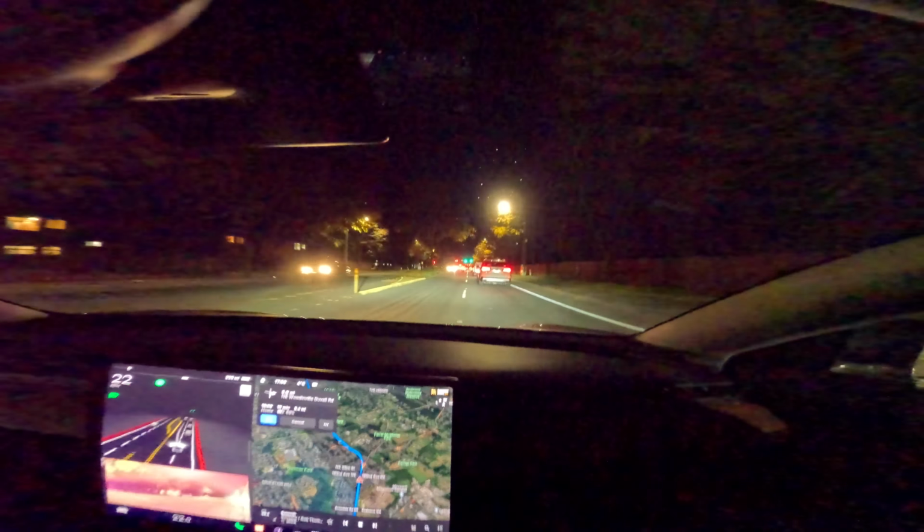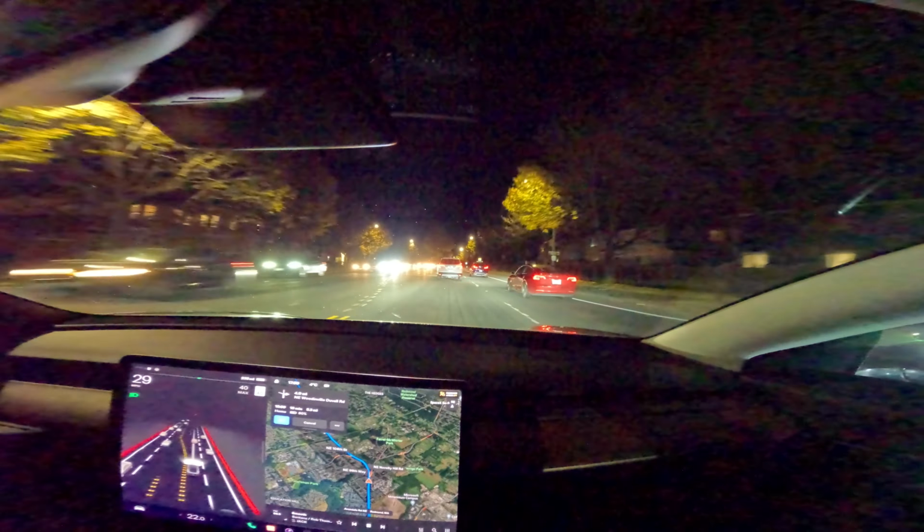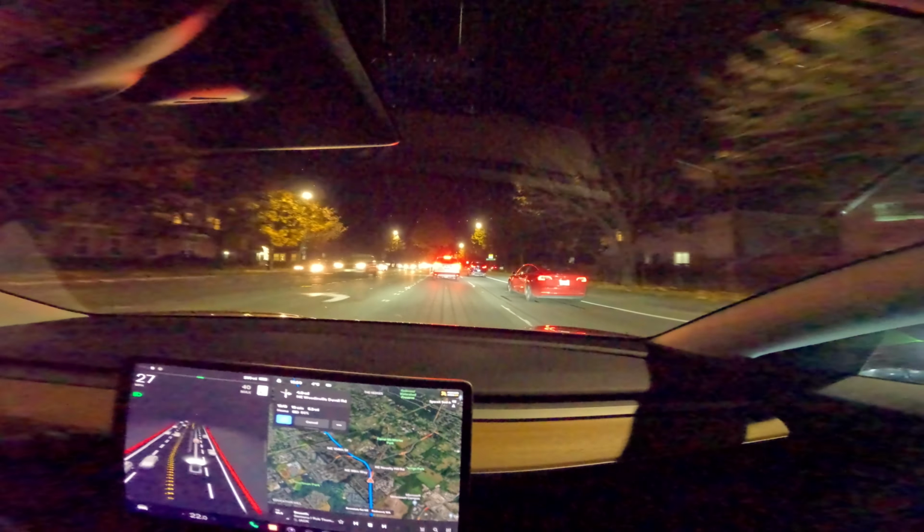I've heard people say before that it's like 80% of the way there, and maybe it is, but that remaining 20% is a huge hurdle or barrier or scope of work to achieve true, complete, level 5 autonomy.